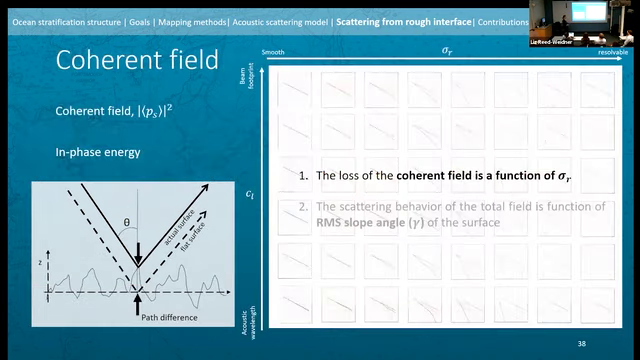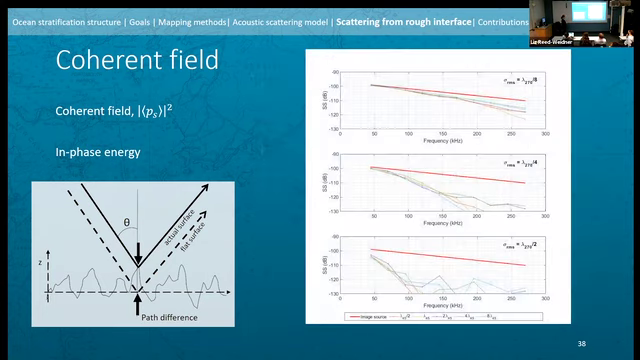So now let's talk about behavior. First, we're going to talk about the coherent field. This is a measure of the in-phase energy. So it's at a maximum when we have that perfectly smooth surface. That's totally coherent. And the loss of the coherent field is a function of the root mean squared height of our distribution. So fortunately, I'm not going to make you look at that giant figure the whole time.